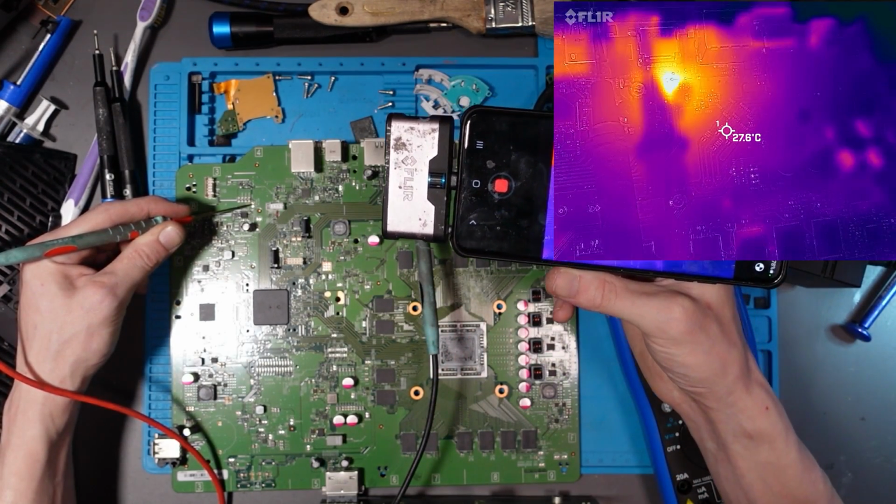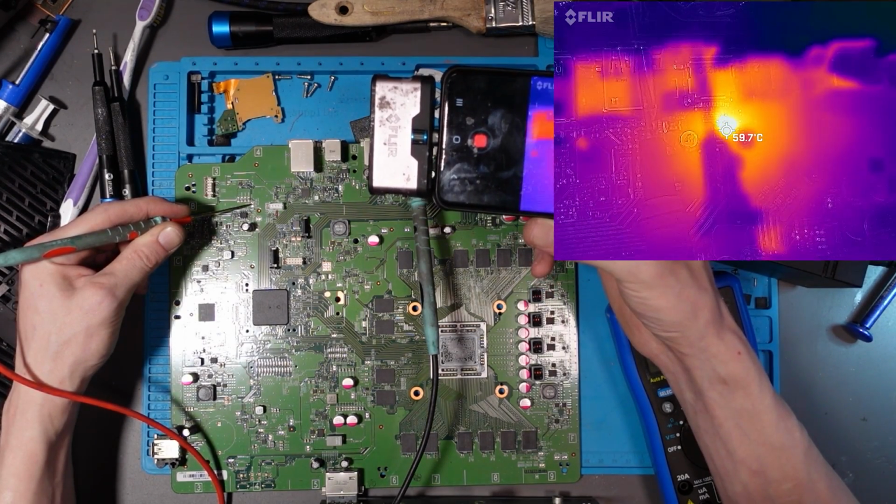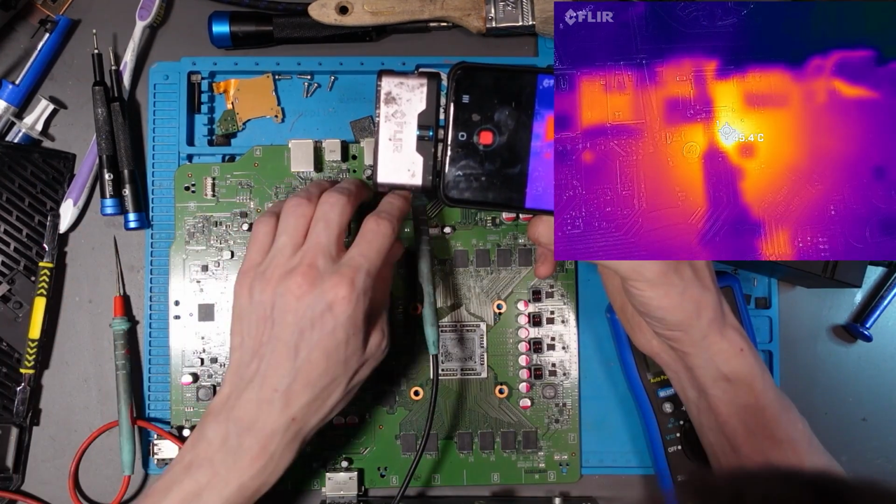And here we are. Something there is getting pretty hot.